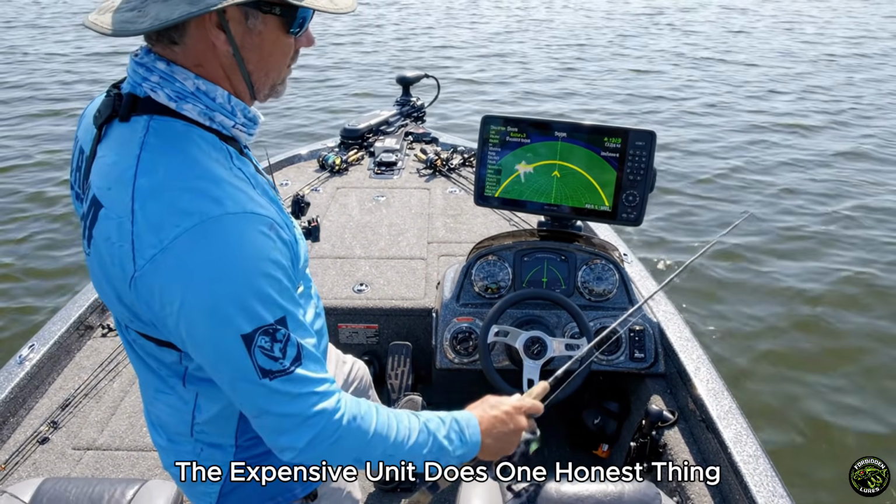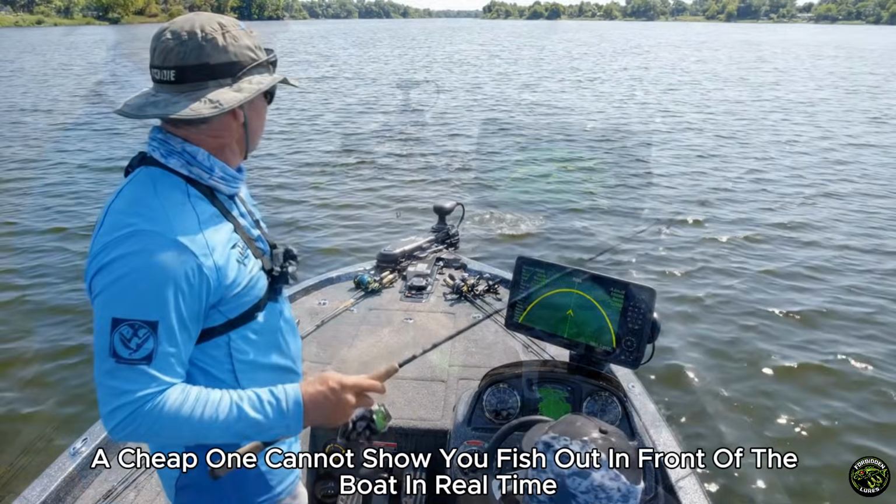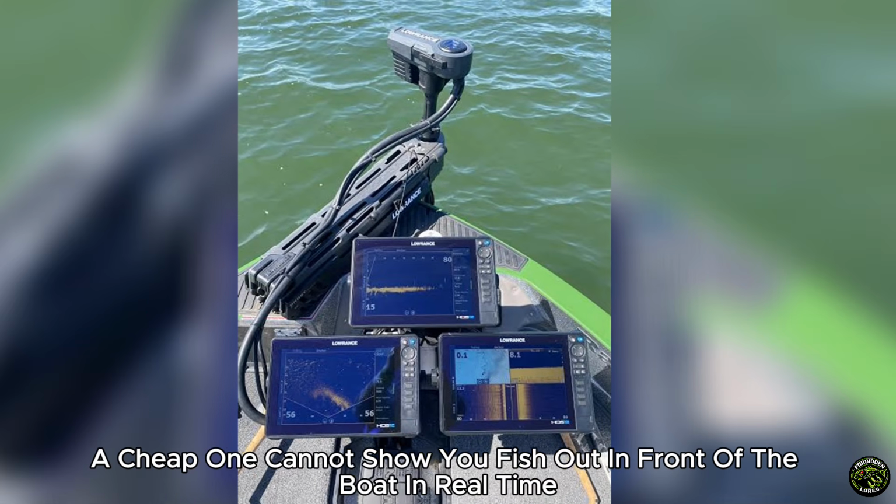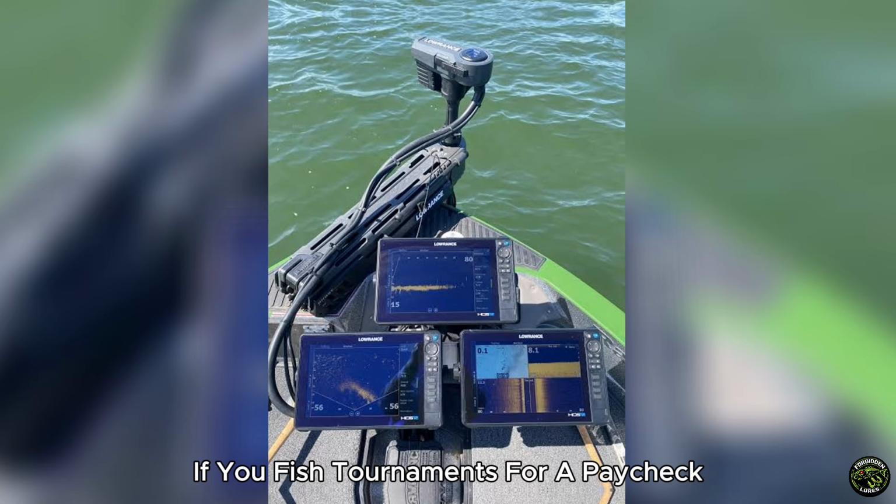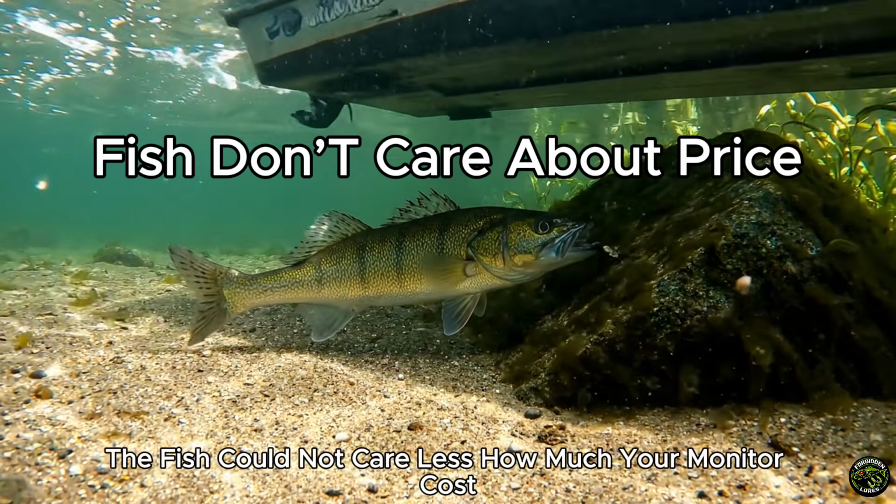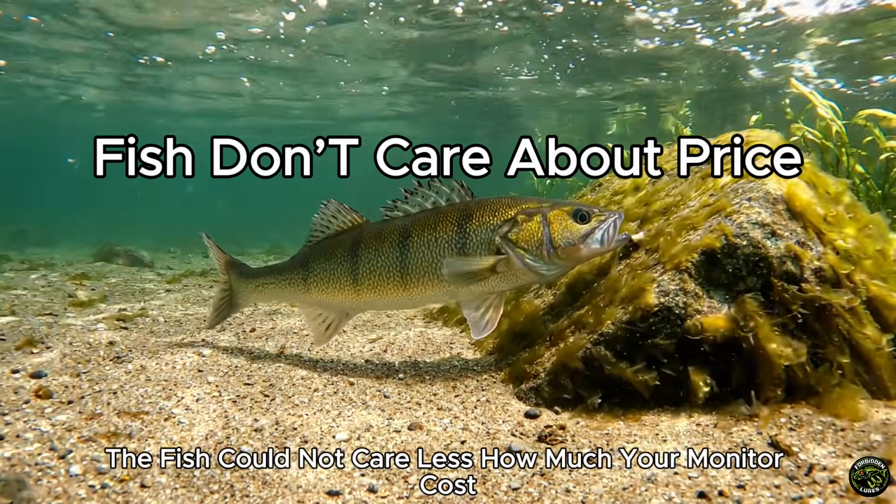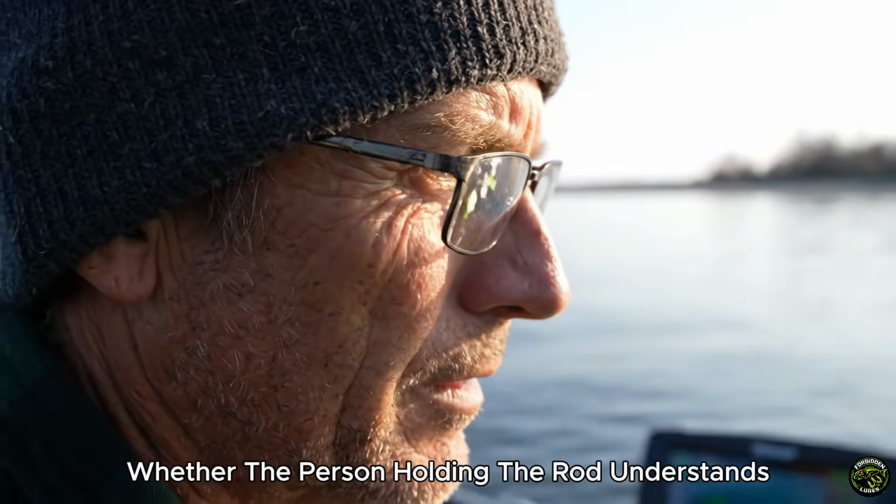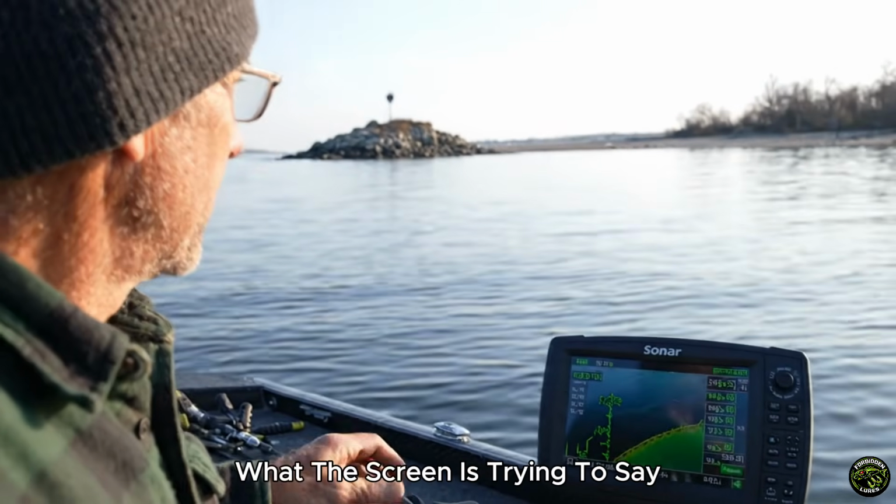Yes, the expensive unit does one honest thing a cheap one cannot: show you fish out in front of the boat in real time. If you fish tournaments for a paycheck, go buy it and fish it well. But for the rest of us, the fish could not care less how much your monitor cost. They care about one thing: whether the person holding the rod understands what the screen is trying to say.